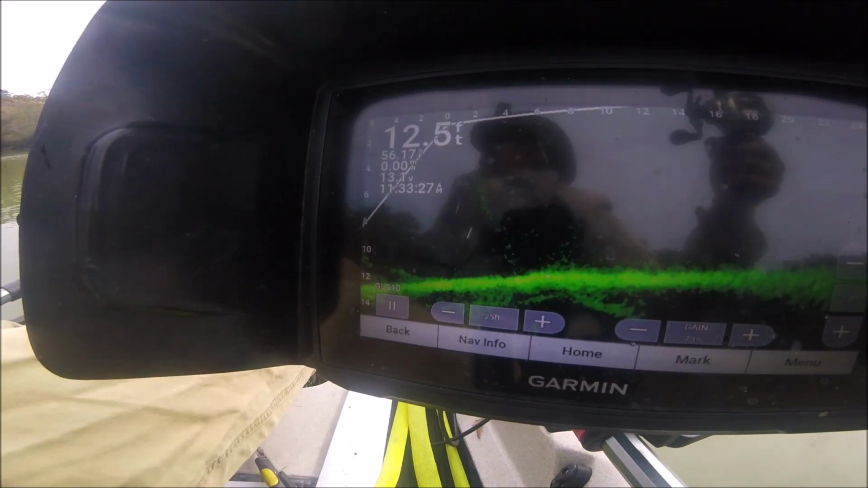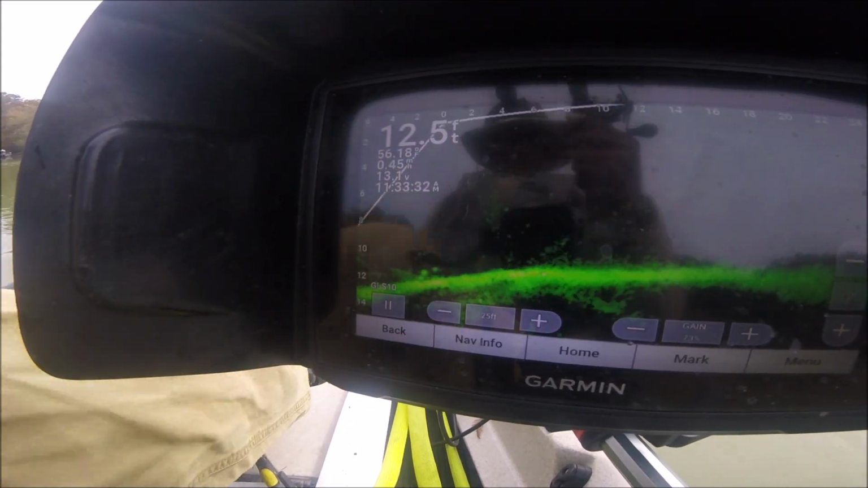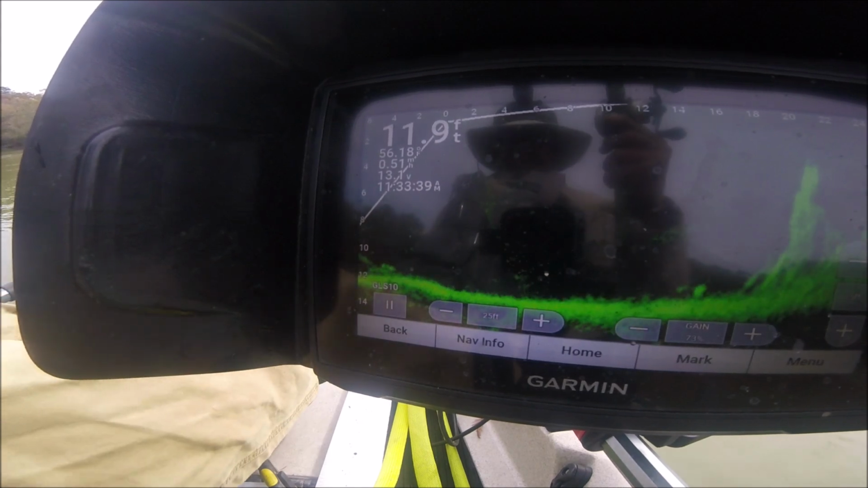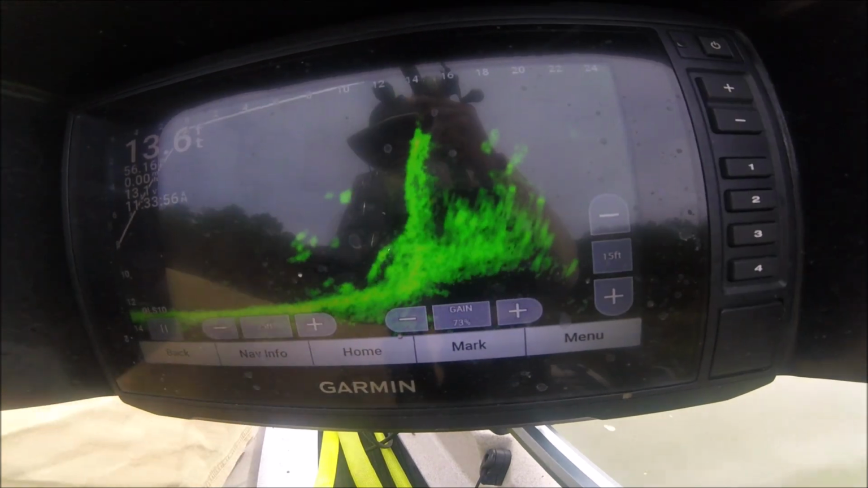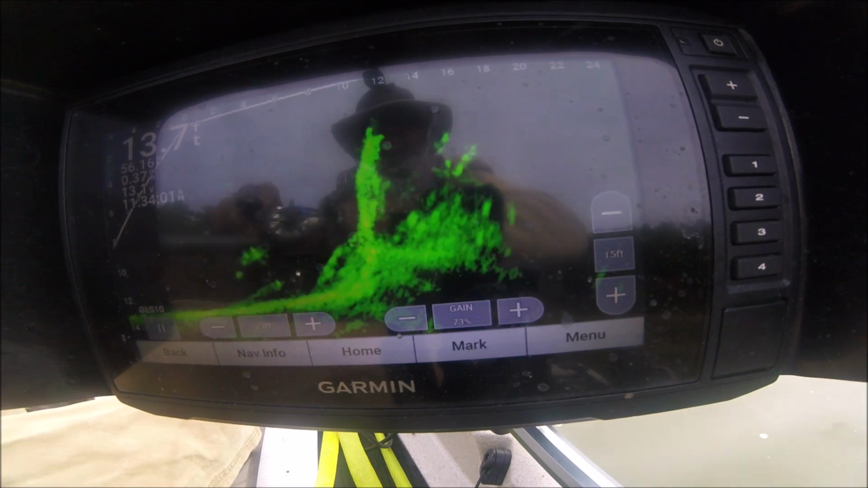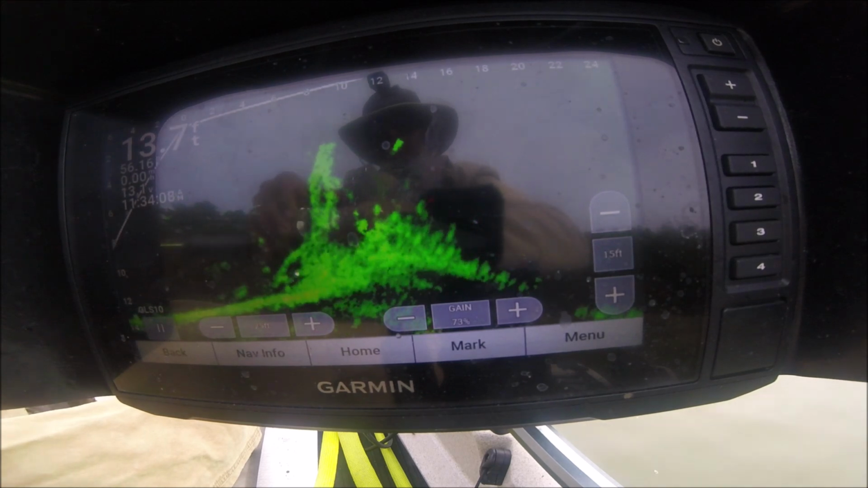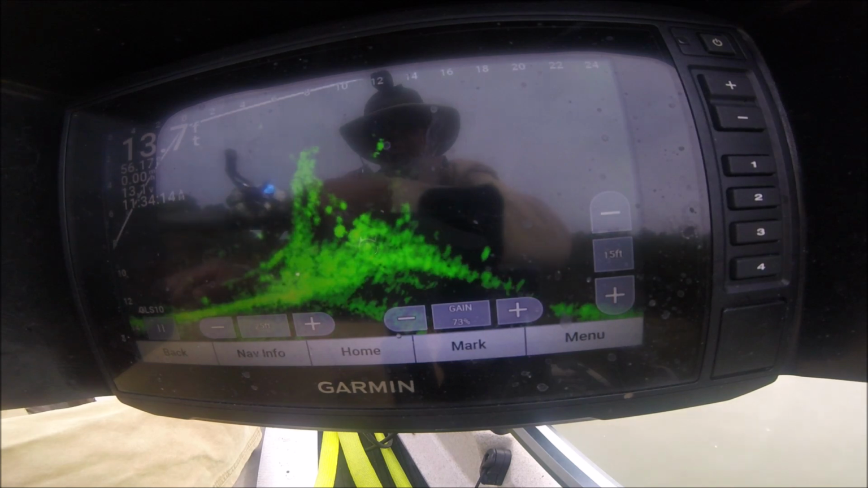Eating that silver up, like gangbusters. Get it over there and they are taking care of the rest. Having fun, y'all. Some big fish down there, I think.